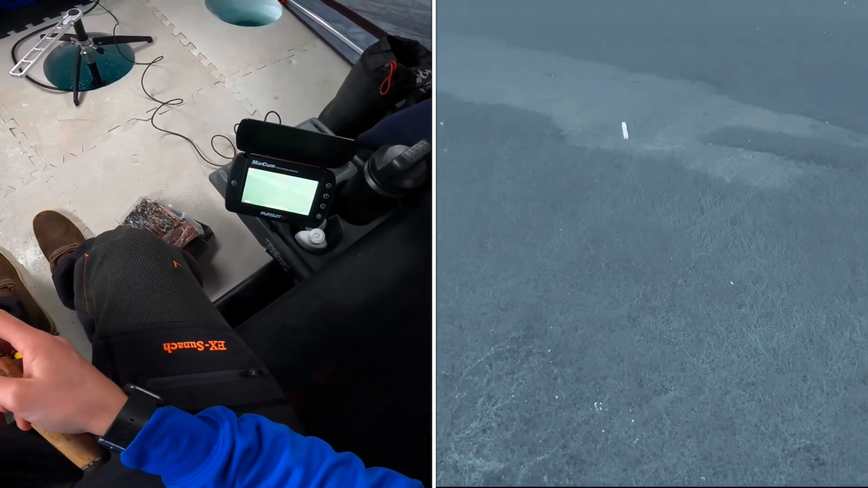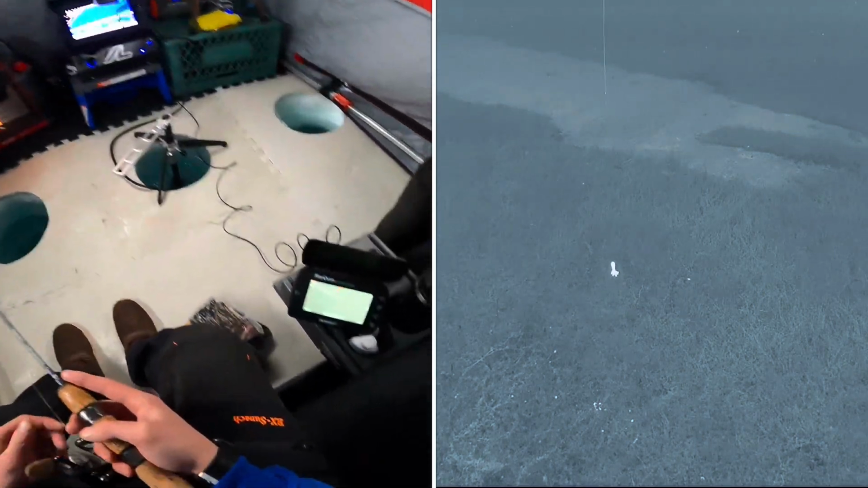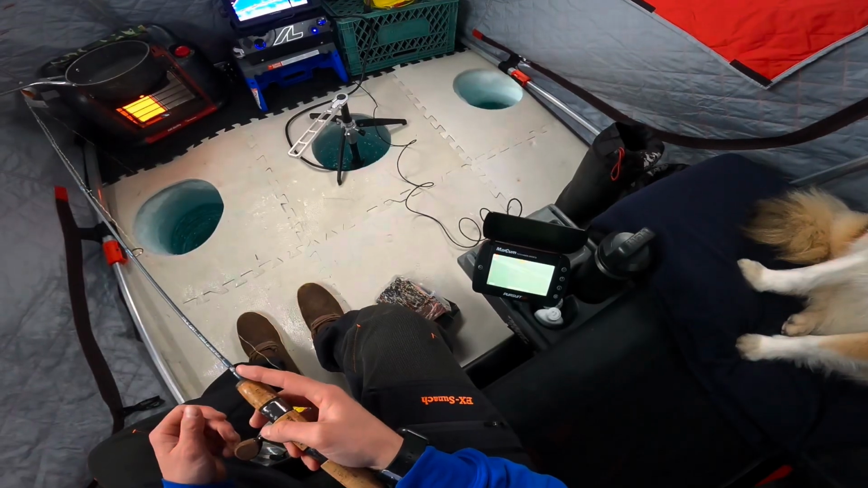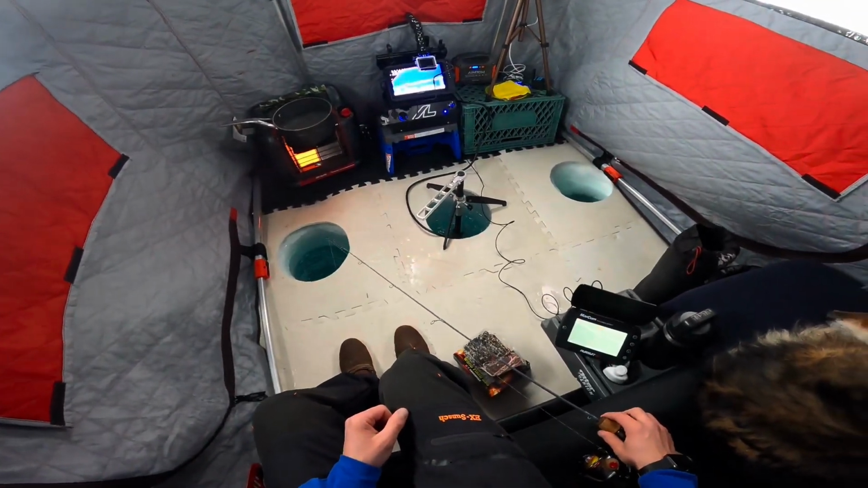Oh, maybe I should have never moved it. Cruising in, they're just not biting right now. I don't know. They're not even really looking at the hook.